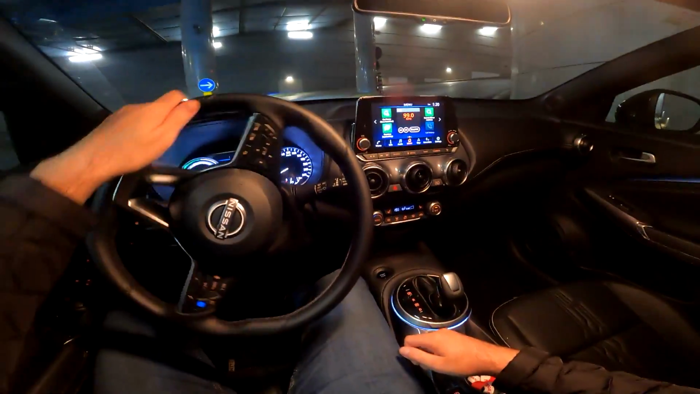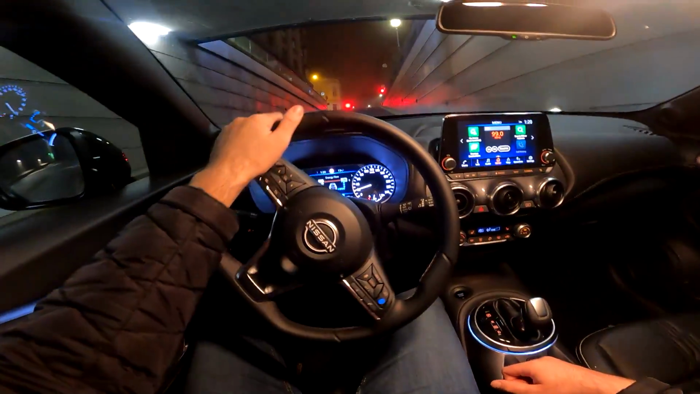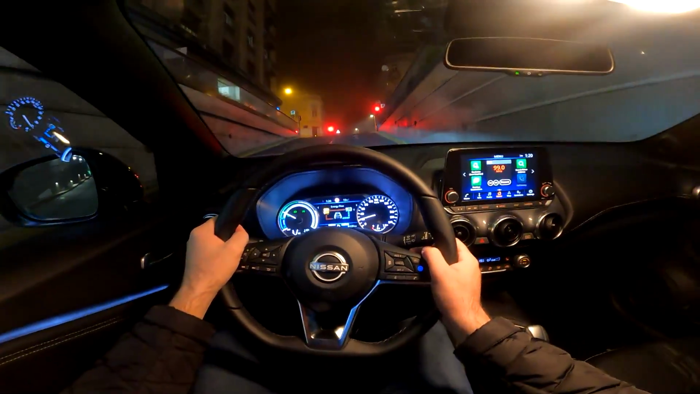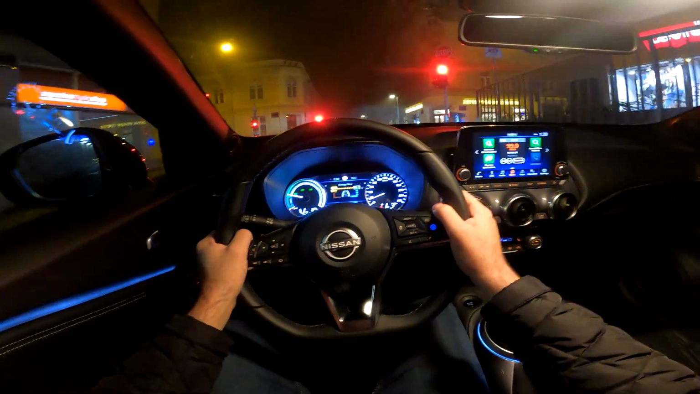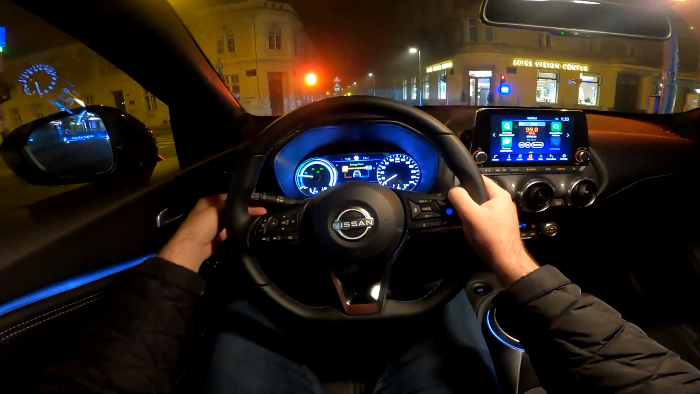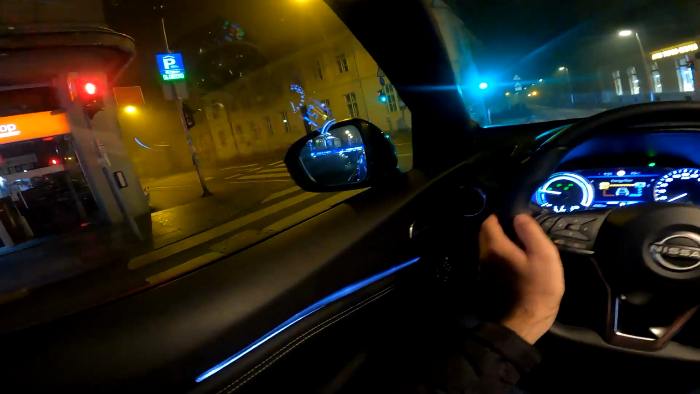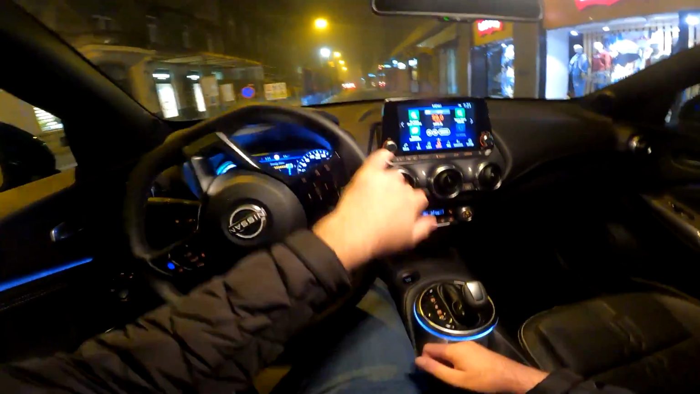And we are now departing this rather huge garage and going on a night point of view drive in my hometown of Zagreb. As you can see, we have fog. We can also, for example, turn on the fog lights. And yeah, well, let's go.